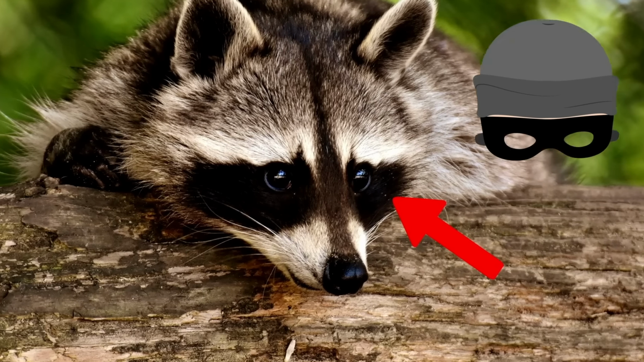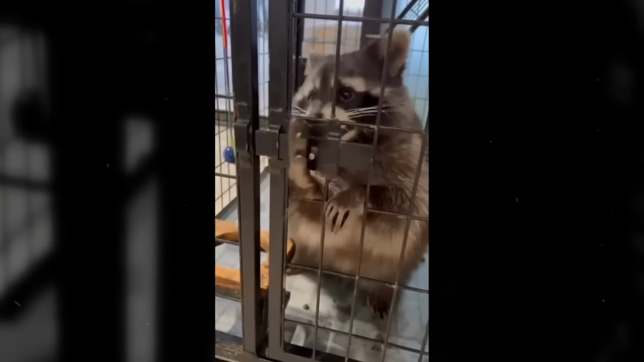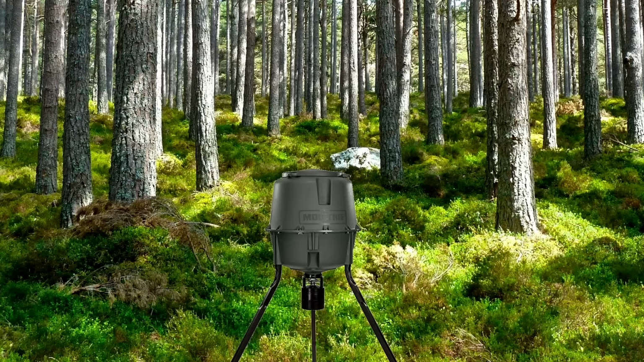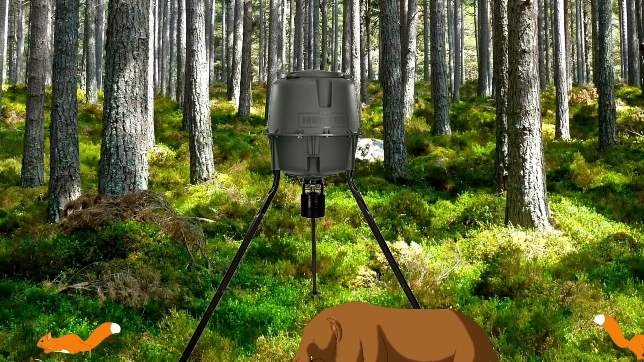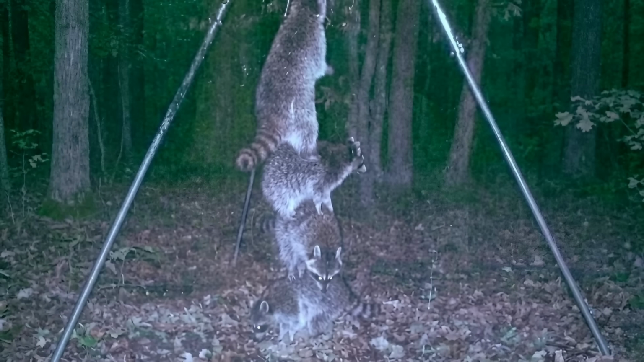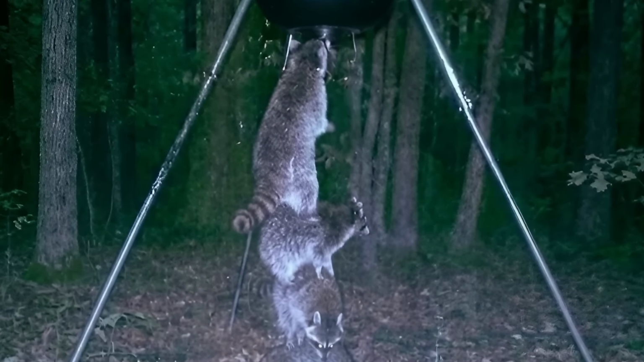With their little burglar eye mask markings, many people believe raccoons are just nature's thieves, but they're also surprisingly smart, as proven in this trail camera image. Reddit user Stephanator117 claims that about 6 years ago, she set her deer feeder high off the ground so that other animals couldn't get to it. Well, she thought that this would save food for the deer, but these pesky raccoons found a way to work together, climbing on top of each other like a circus act in order to reach the food above. I knew they looked like little bandits for a reason.